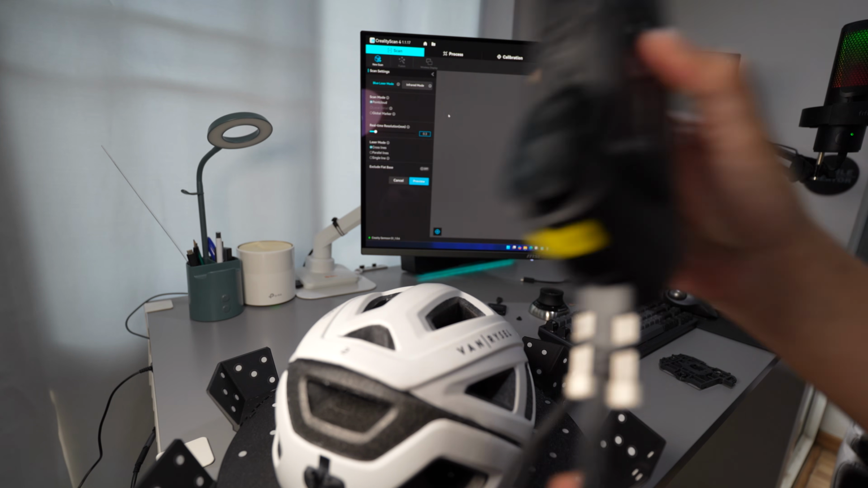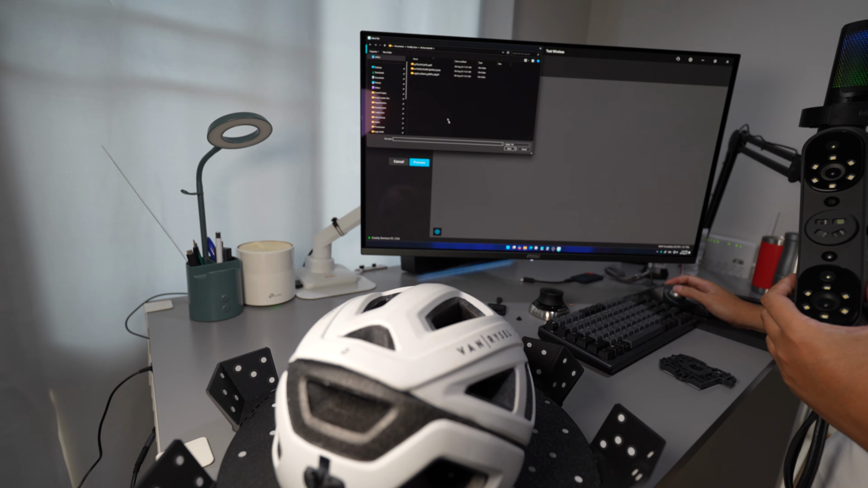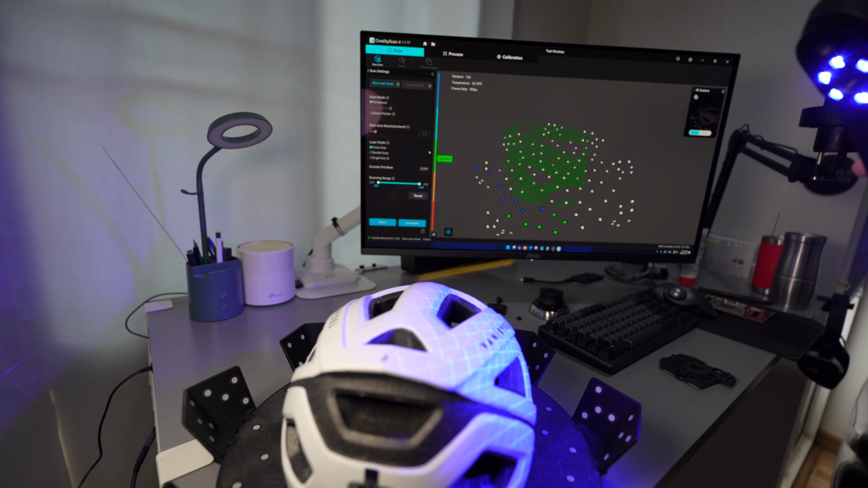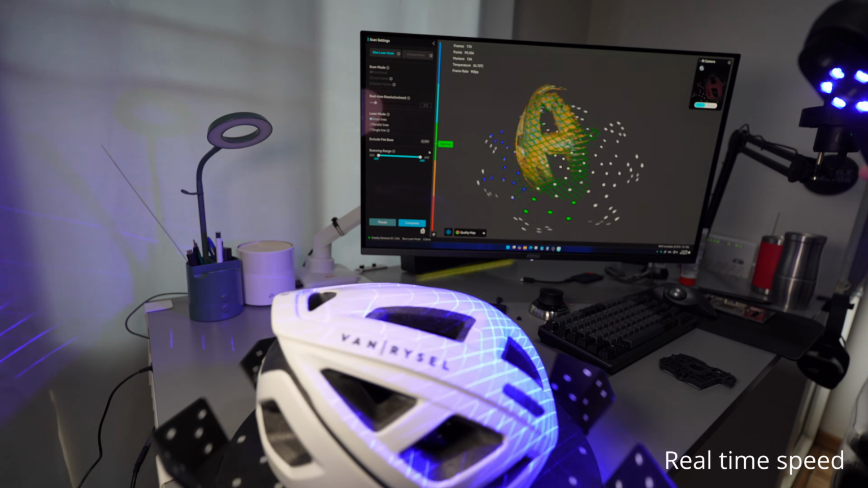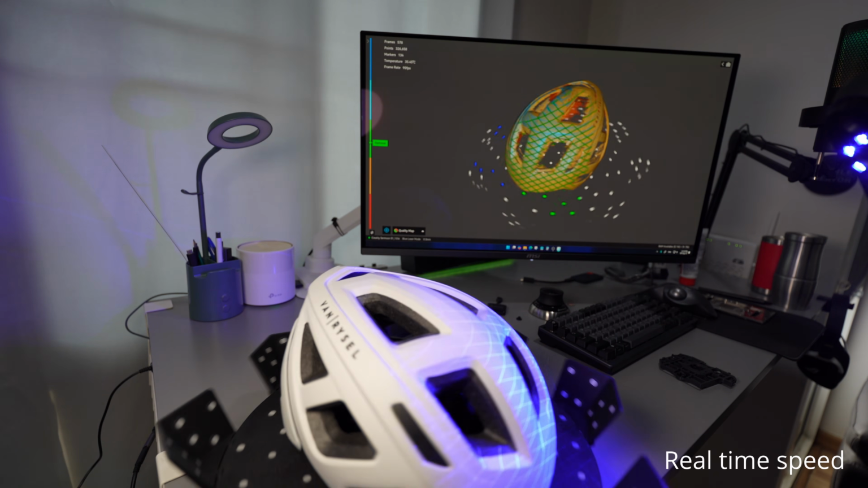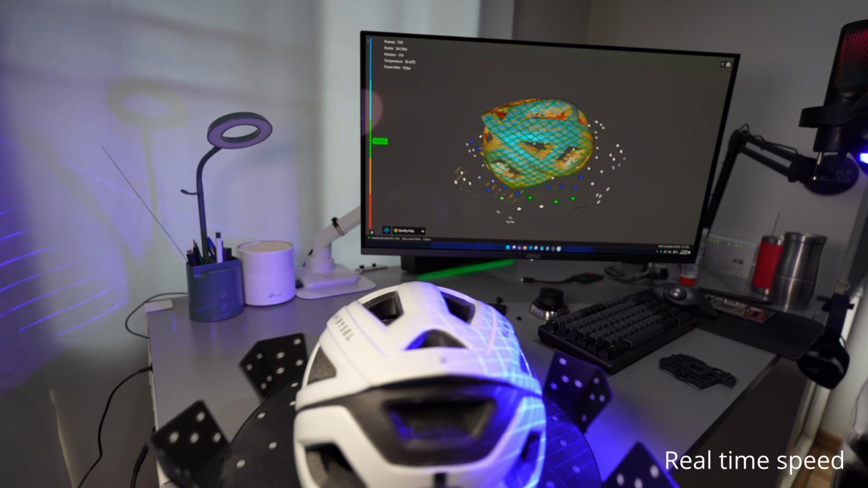I connect this with a cable, global marker, import, and click on the point cloud. Get about 90 frames per second. So when it's used with the cable, it will scan even faster.